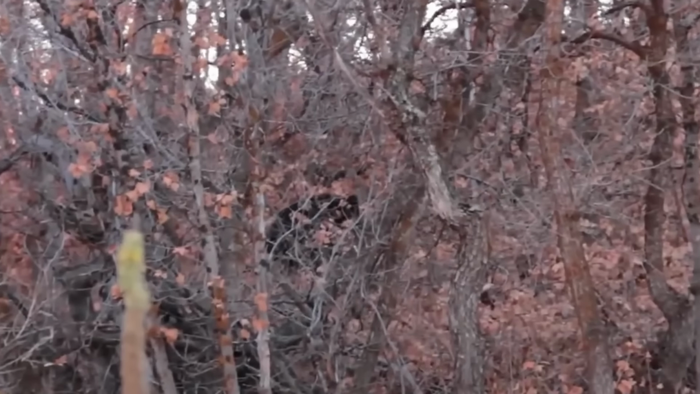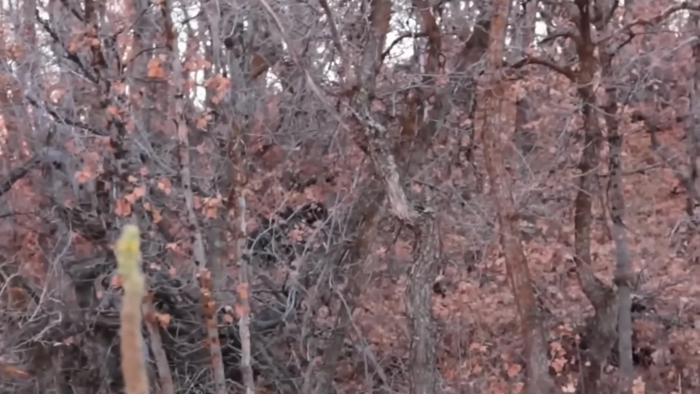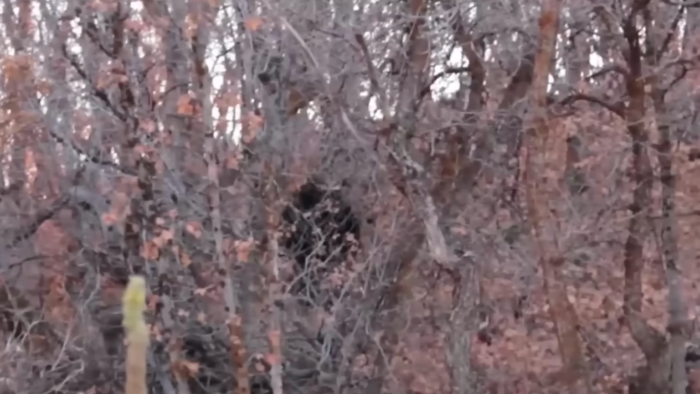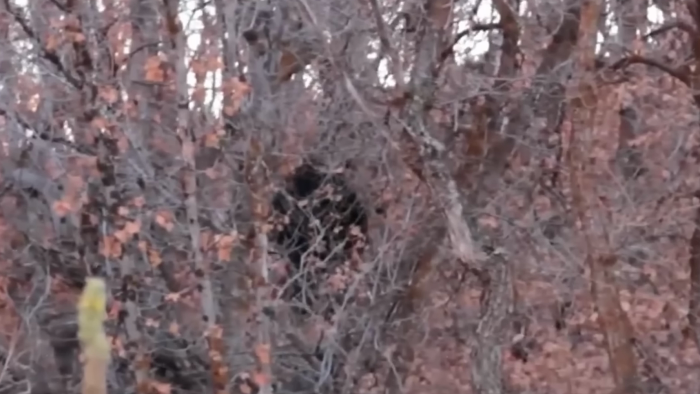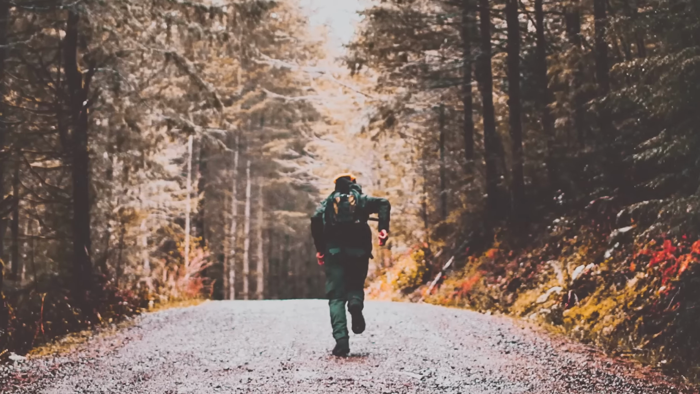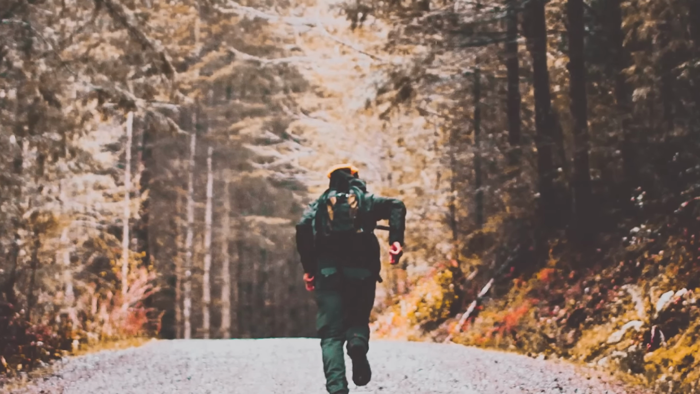Many viewers of this video suggest that it could be the legendary Bigfoot, but the bushes concealing it make it a bit harder to say for certain. Regardless of what it might be, this creature's behavior did give off a somewhat eerie vibe. It's always a good idea to stay away from things you don't understand, or things that might be more powerful than you.